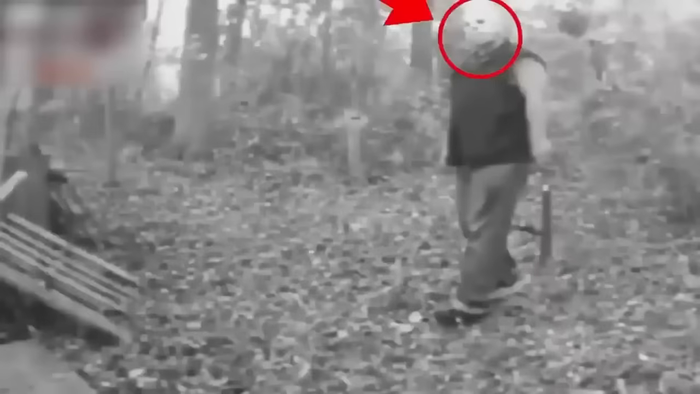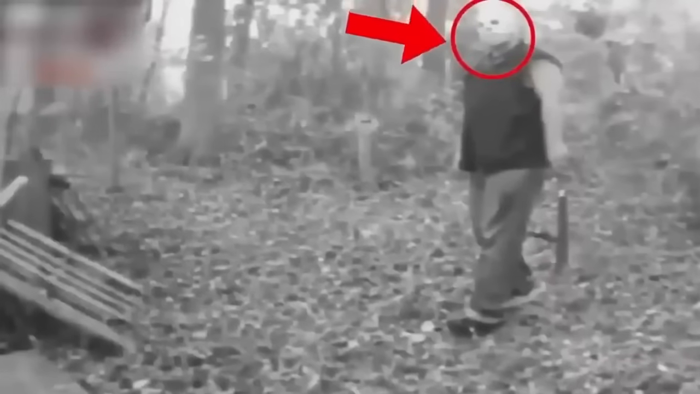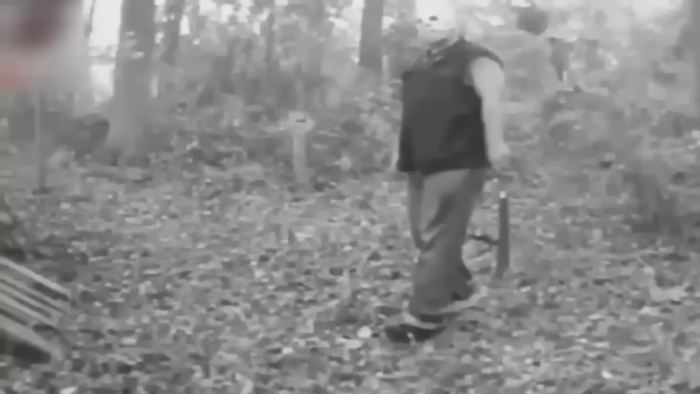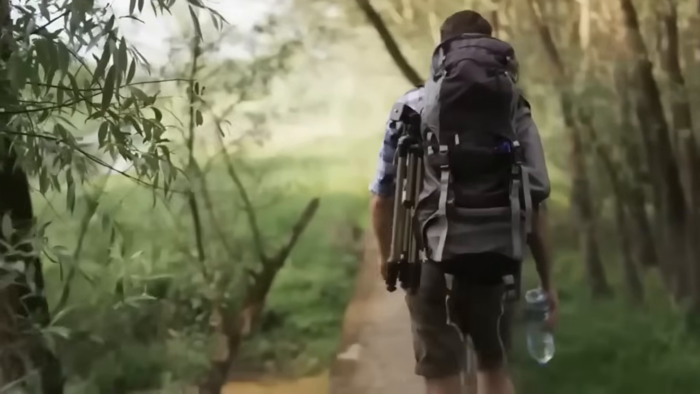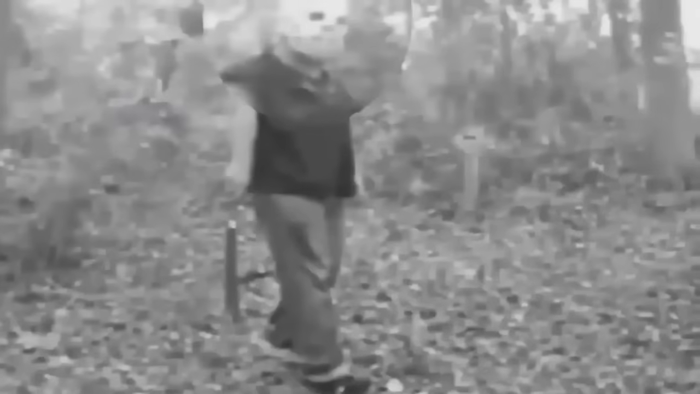The man seemed unaware of the camera's presence, and his intentions remain unknown. The fact that he covered his face suggests he might not have had innocent intentions. After this mysterious encounter, the man was never seen in the area again, leaving us to wonder what he was doing in the woods that night. It's a real-life mystery that gives us chills.